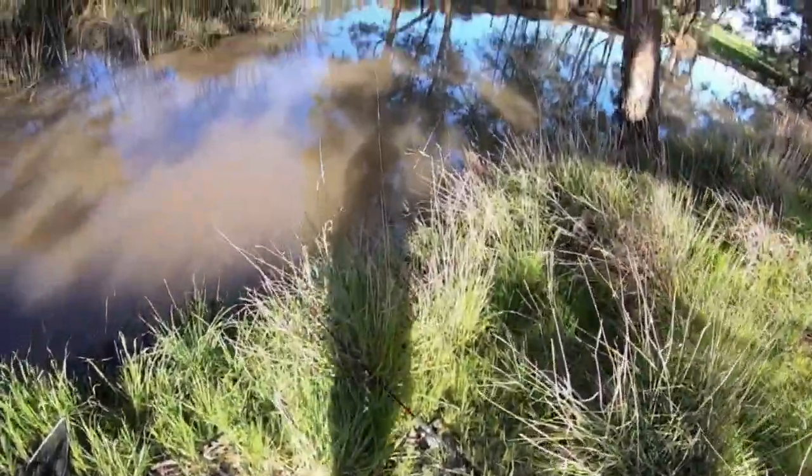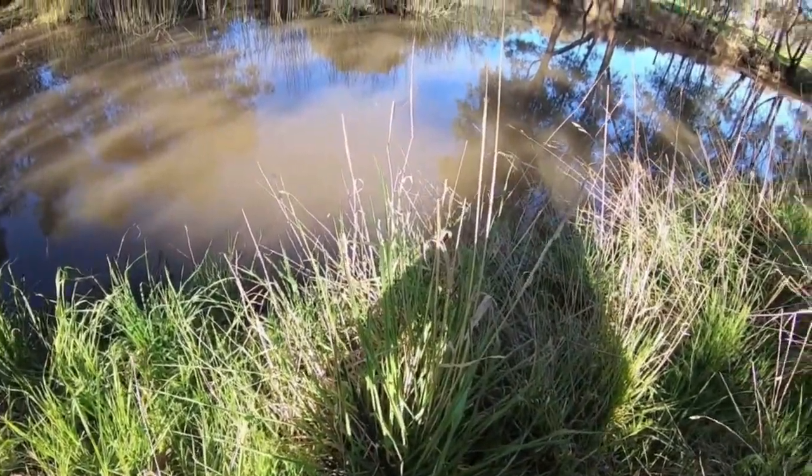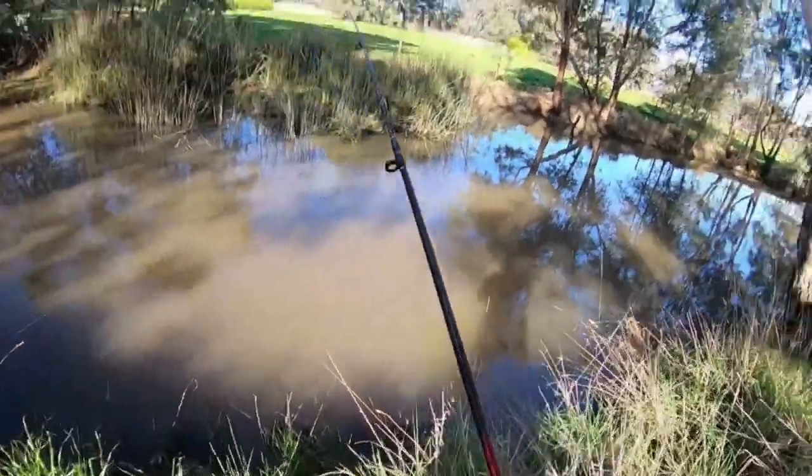Getting a nibble on this rod. Here we go. Come on. Come on, come on, come on. Something's sucking on it. Got him. Oh, you're going to be joking.